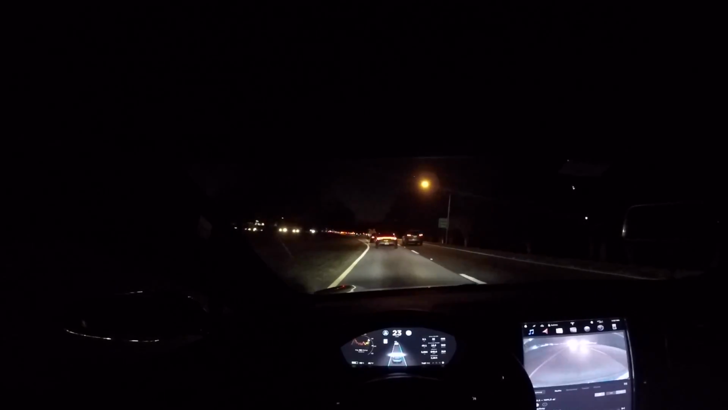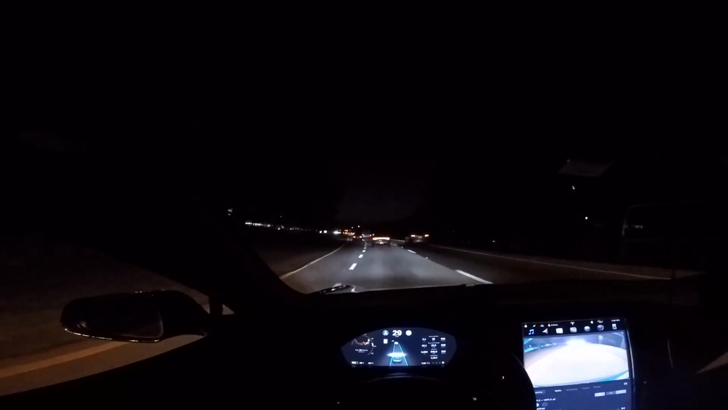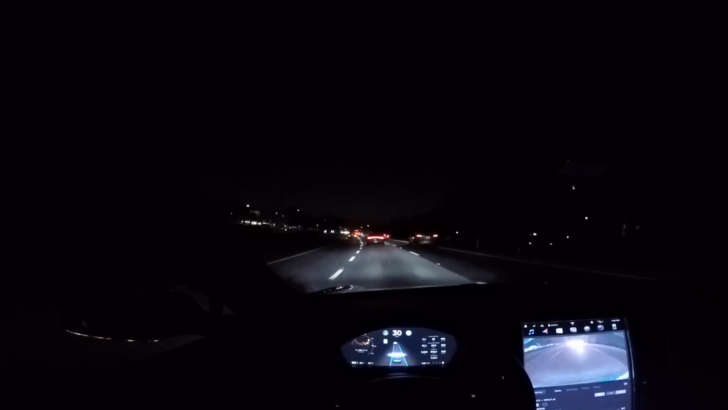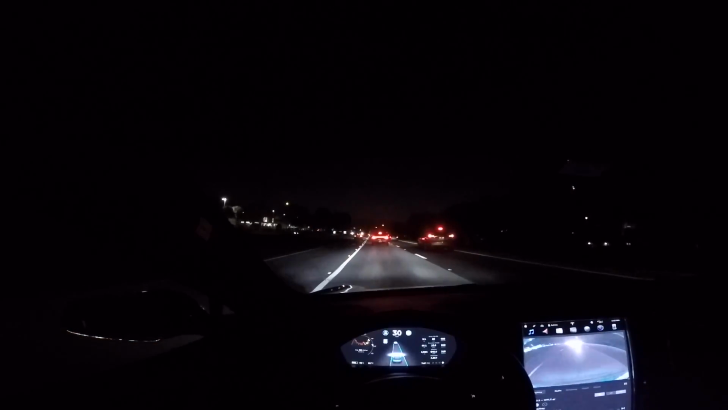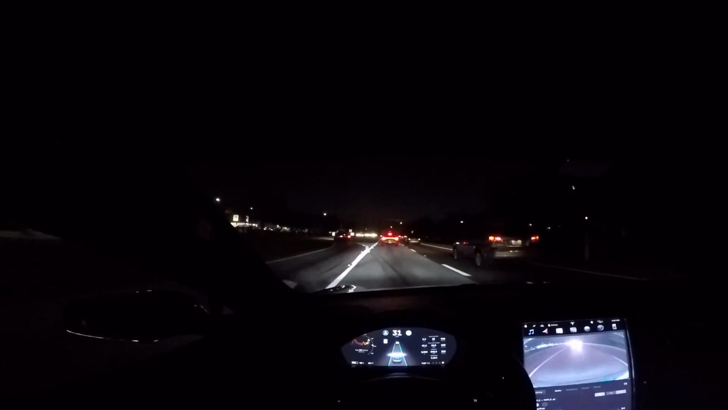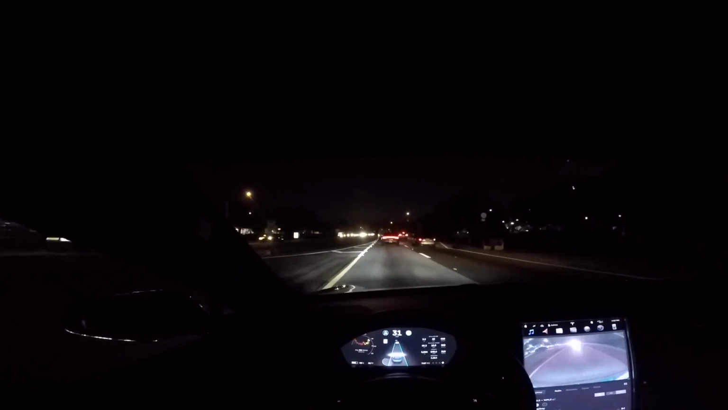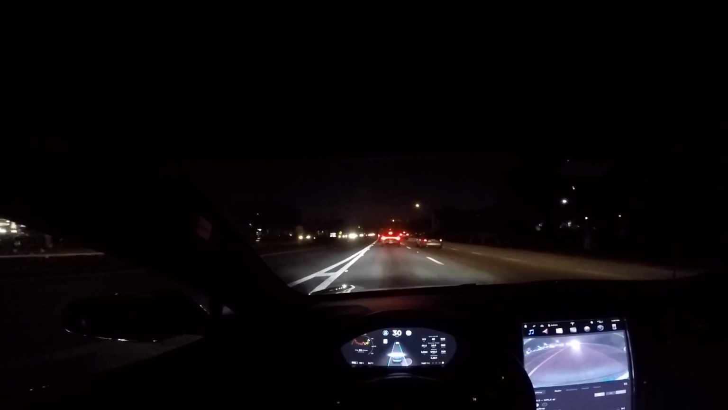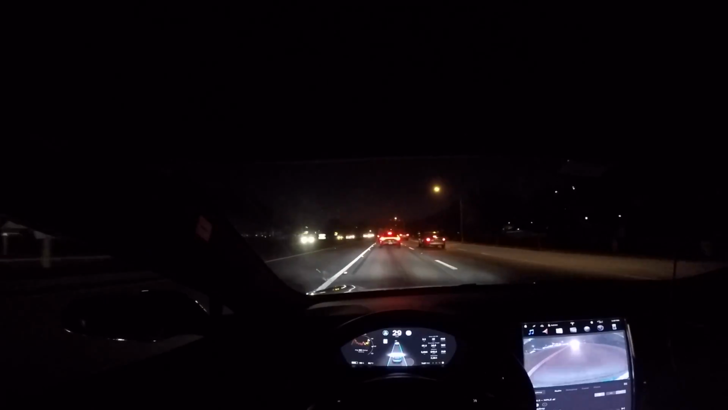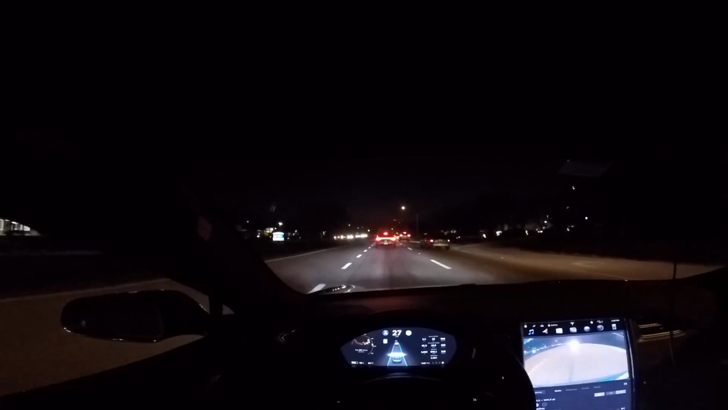Still stayed in the road. If you're in the middle lane, it works really well. If you're in the right lane, it wants to take exits instead of going straight. But for the most part, this is awesome.